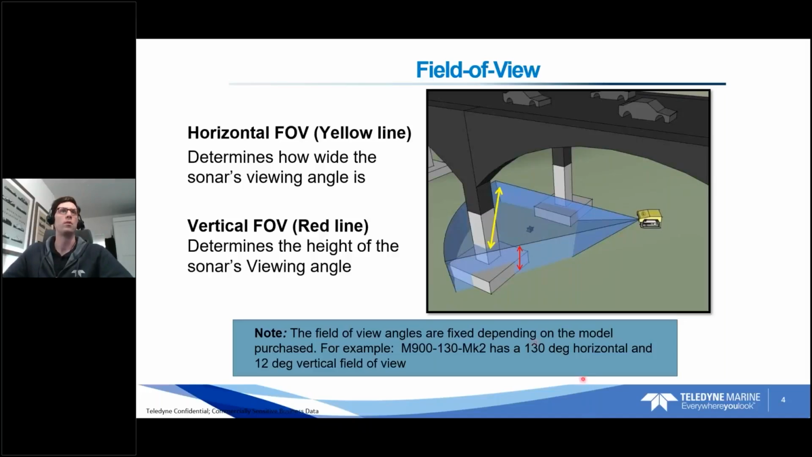So it's very important to know what you're looking for, what the desired outcome of your application is. That will really help you determine the appropriate viewing angle. An example is our M900-130 model. It's one of our very common 2D sonar models. It has a 130-degree horizontal field of view and a 12-degree vertical field of view. That's one of our more standard offerings.